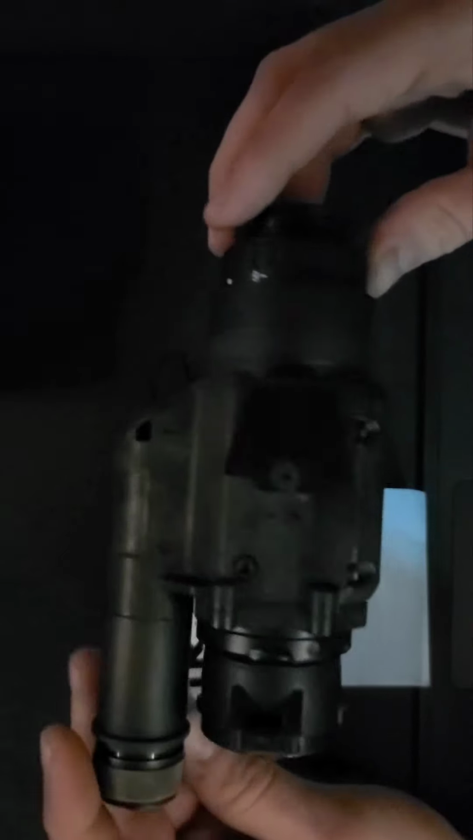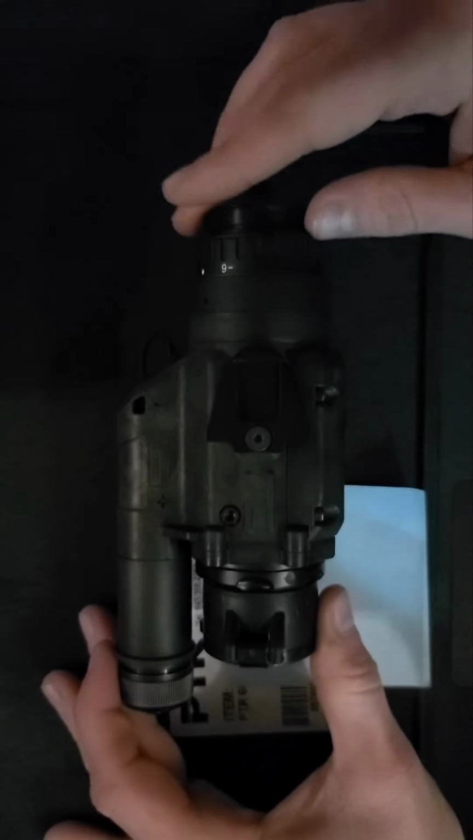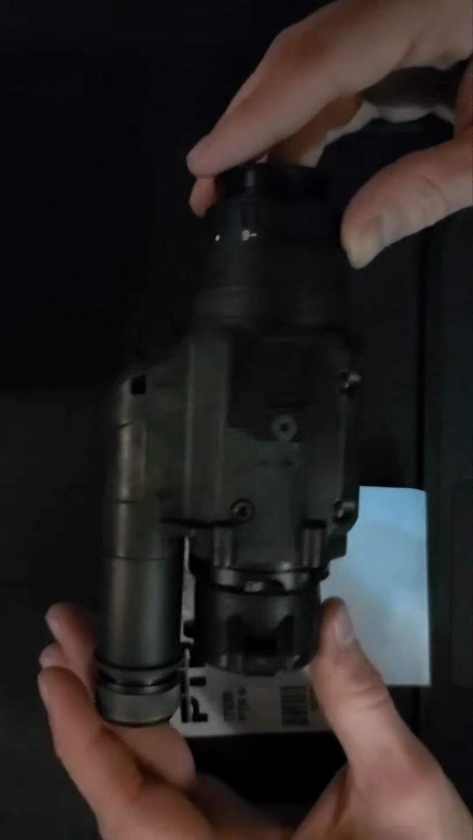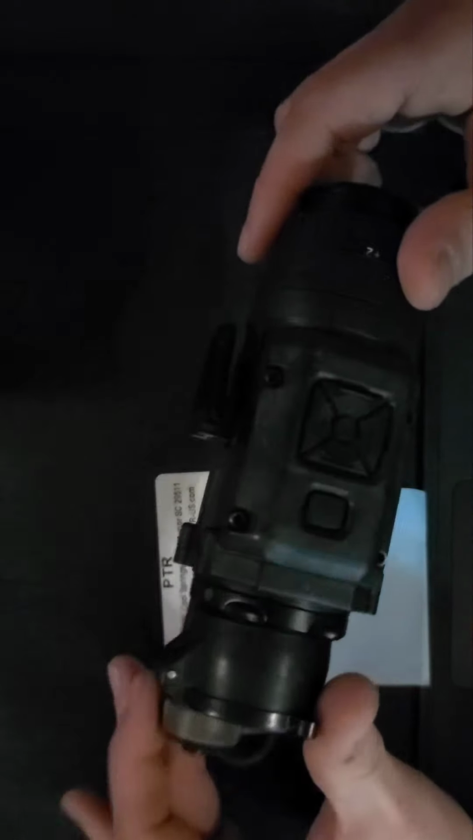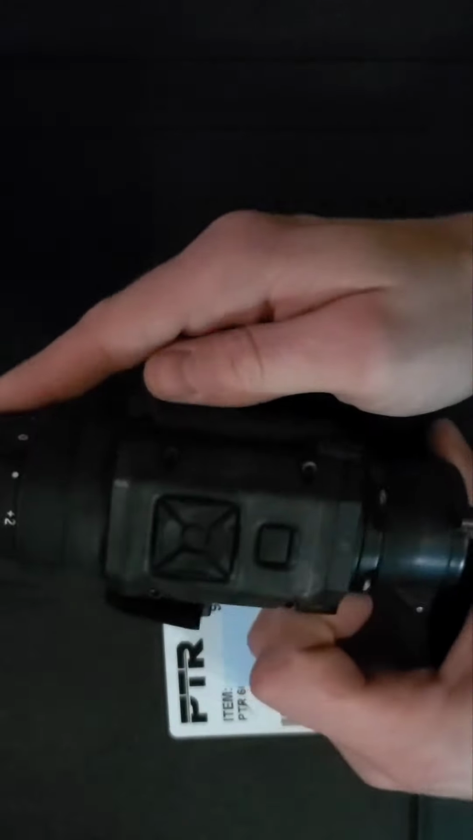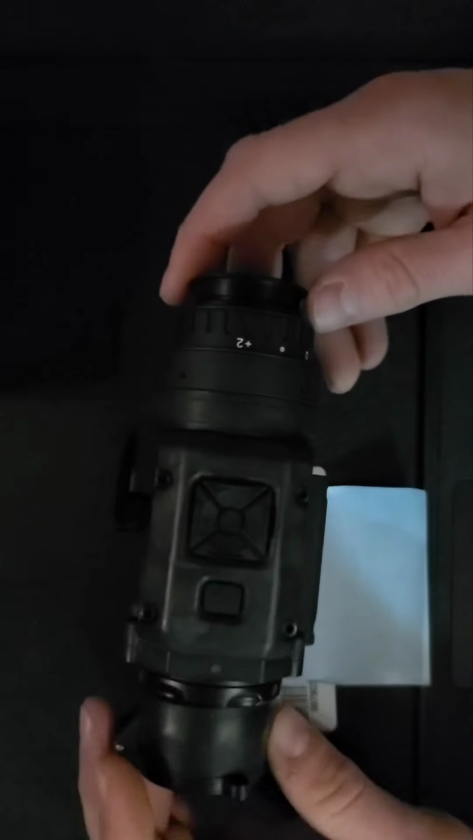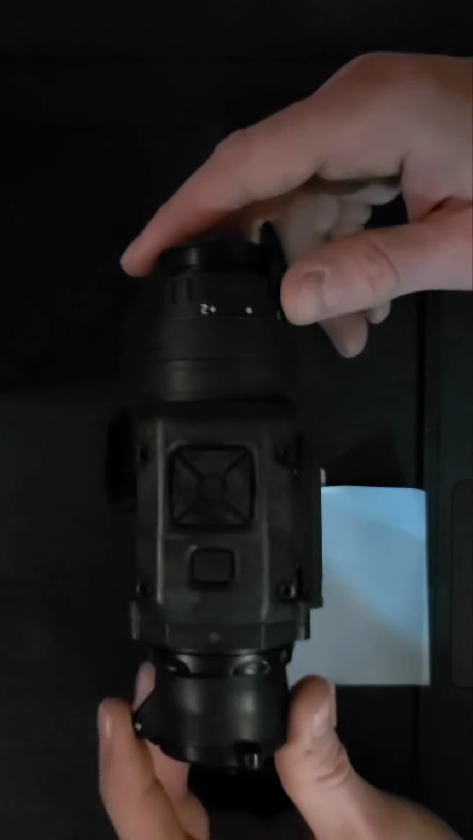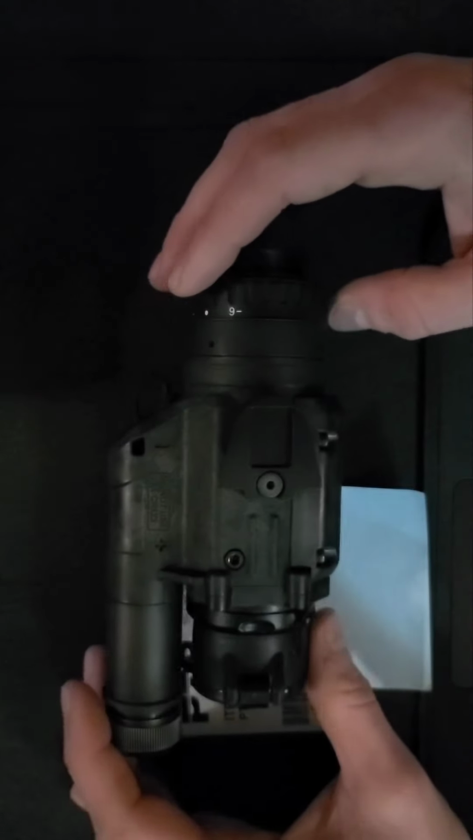It's bigger and heavier than the Pixels on Target unit, but it's almost a third of the price, and still gives you a very nice image with the 12 micron sensor in the 640 by 480 BAE core, which is a subsidiary of, or a result of, the BAE Oasis line of thermals, which if you're big into thermal, you know exactly what I'm talking about here. Essentially the pinnacle for the past decade of thermal, and it still surpasses stuff that is currently making its way on the market coming from essentially the Chinese.